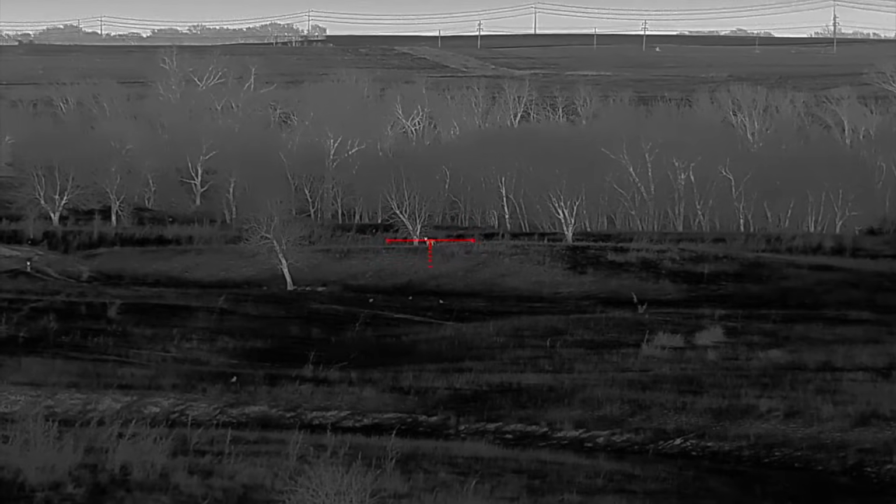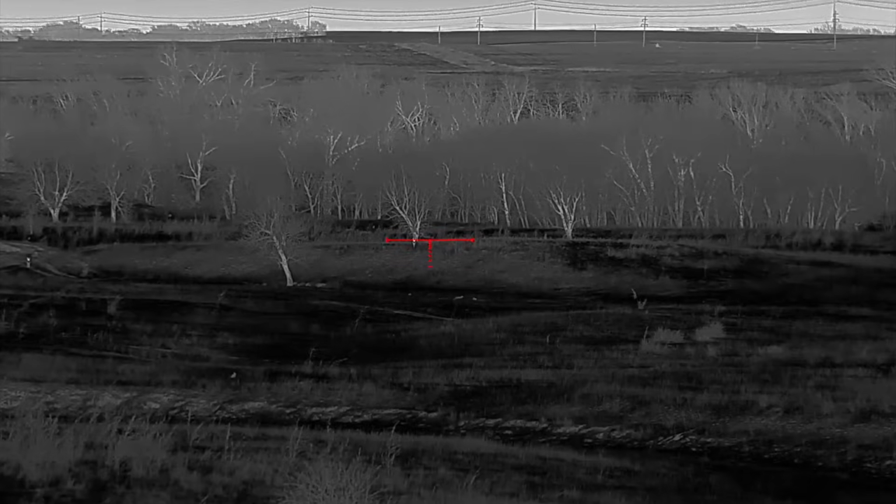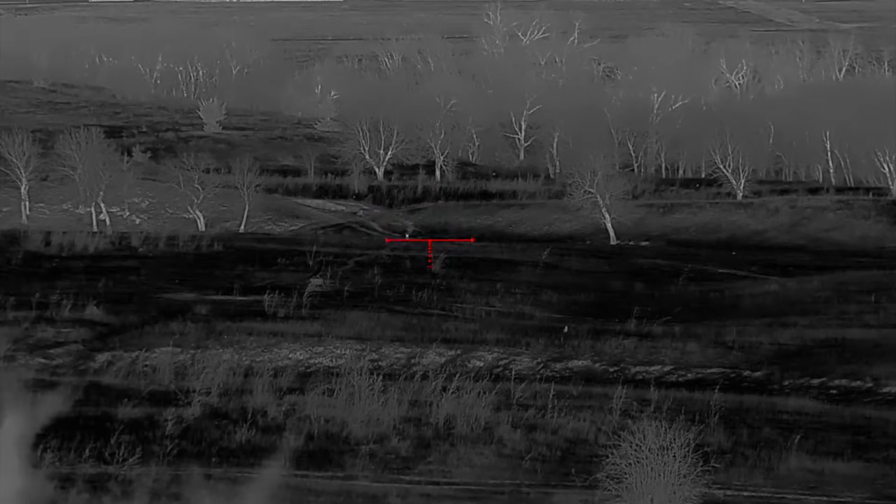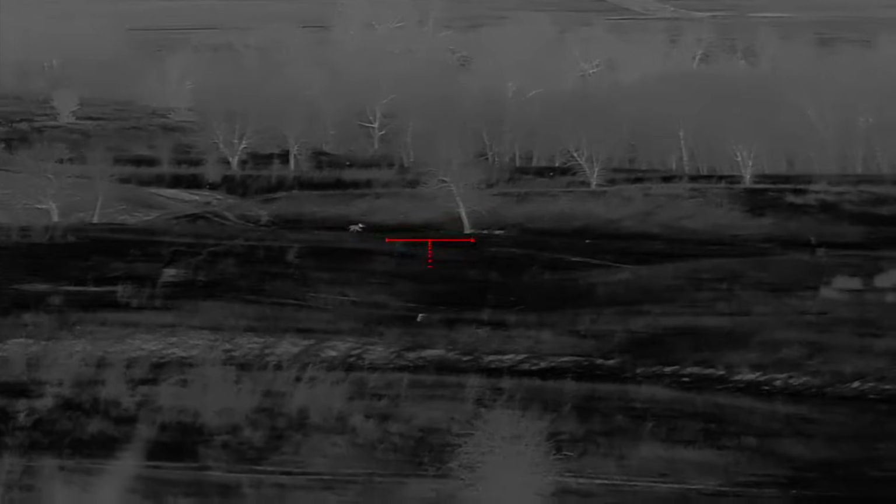Where's the other one at? I'm on the one on top of the hill. I don't know where the other one is. I'm on the one to the left. Okay. Justin, you on the one to the left? Yeah. Okay, me and Justin are on the left. You go to the right. You and Cody are on the right. You see the one to the right, Cody?